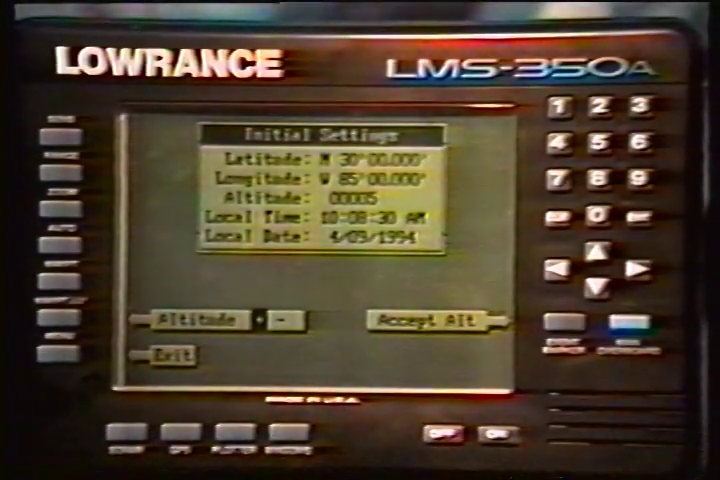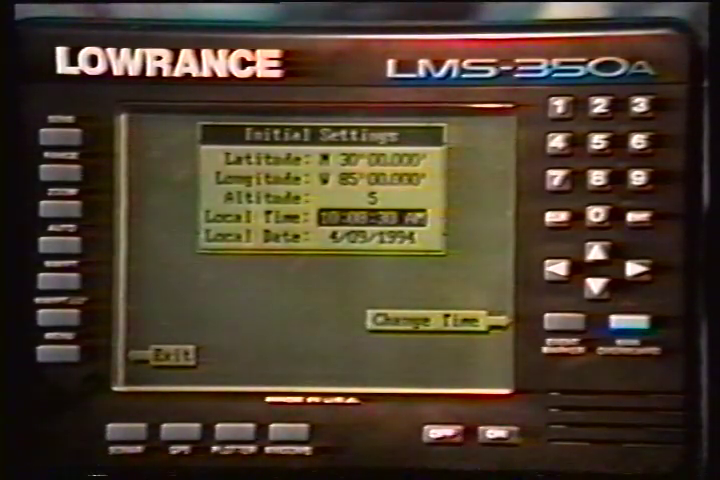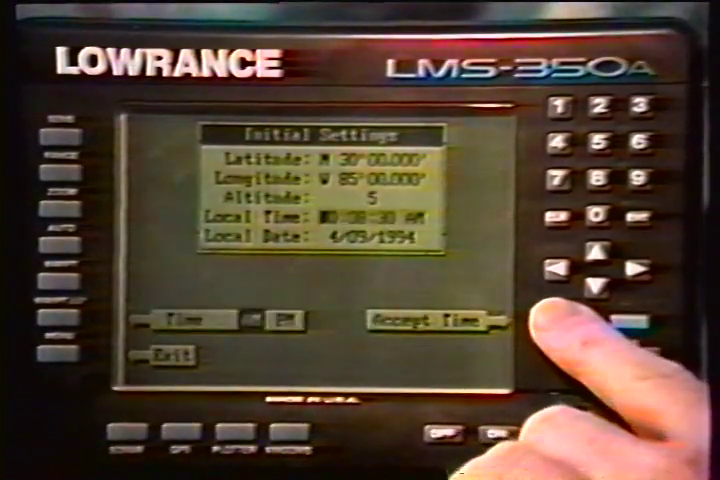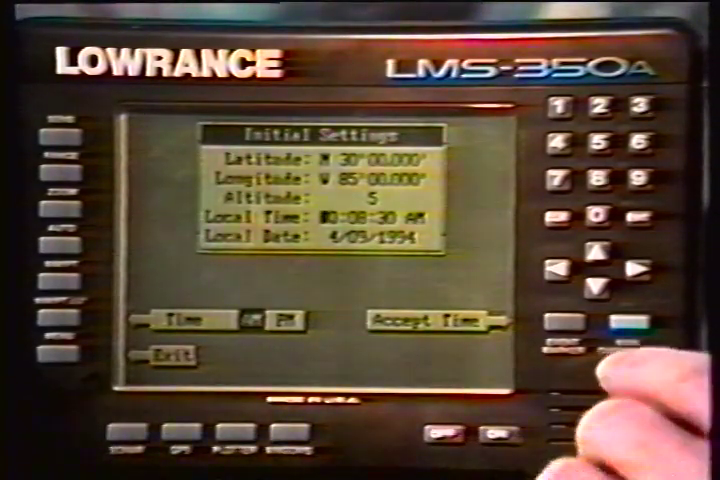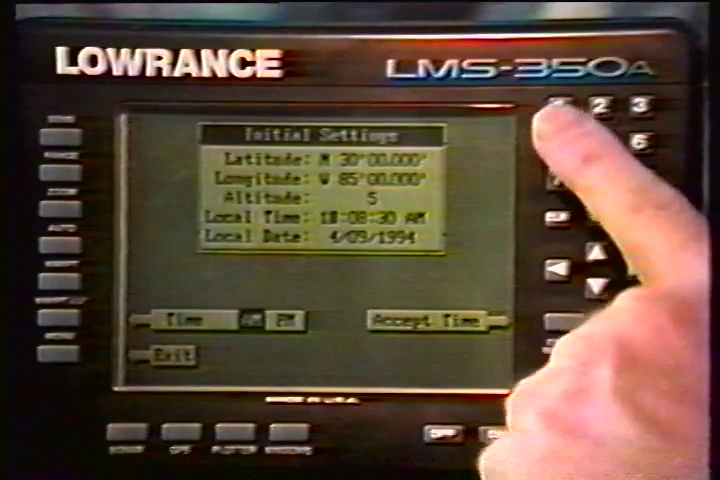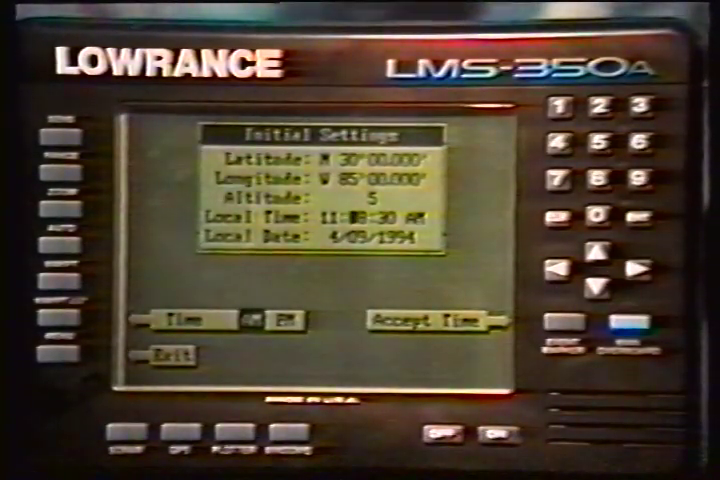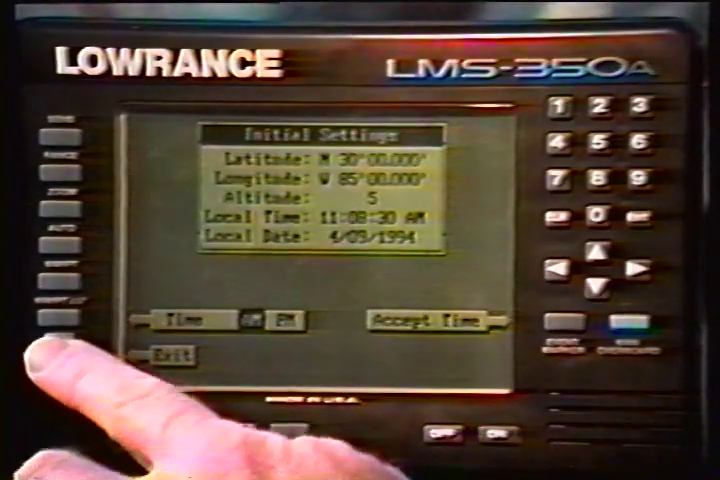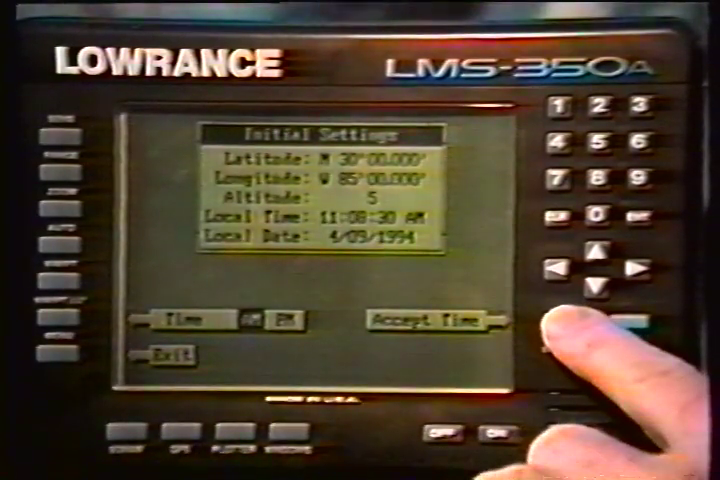To change the local time, the time at your position, press the arrow keys to move the black box to the local time field. Now press the key next to the Change Time label. Use the number keys to enter the time. Remember to enter a 0 first if the time is less than 10. Press the key next to the Time AM/PM label to change the time from AM to PM. Press the key next to the Accept Time label when you're finished.